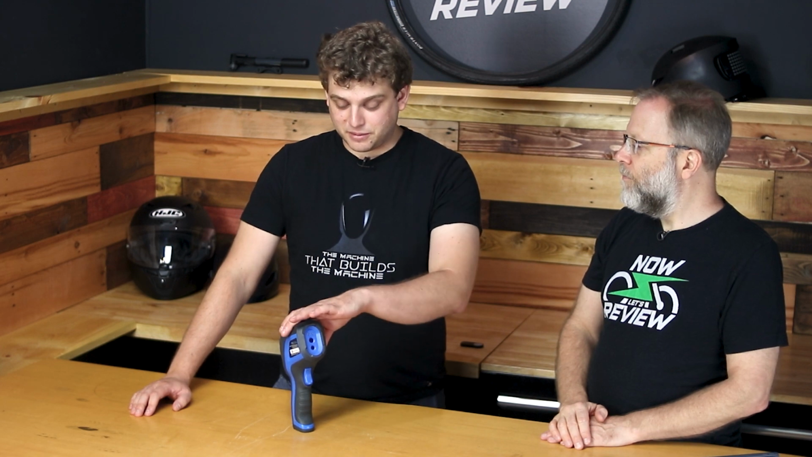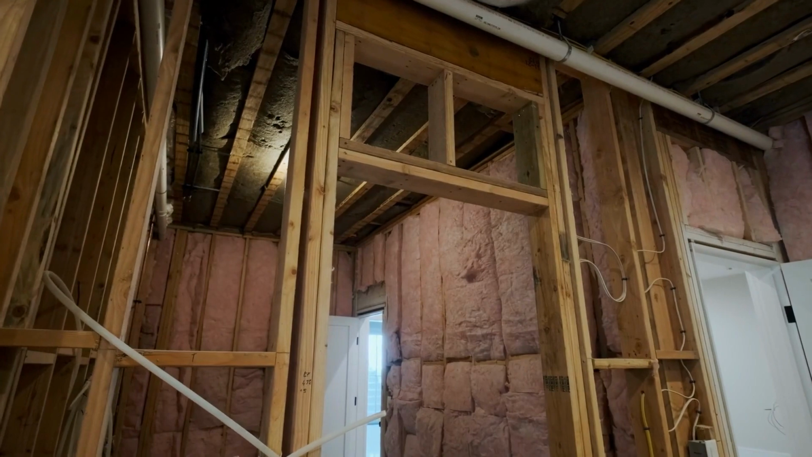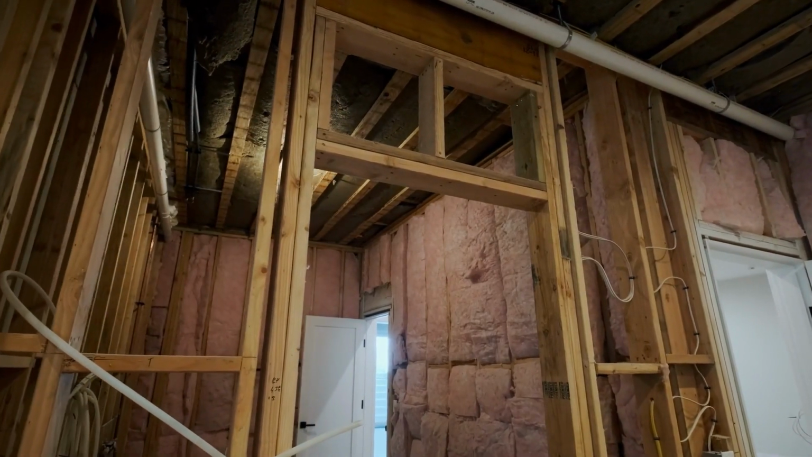And that's the wonderful thing about it, is that it's so versatile. You can use it for so many different things. And I think that also any person who wants to learn a little bit more about how insulation works and stuff like that, this is such a wonderful tool.